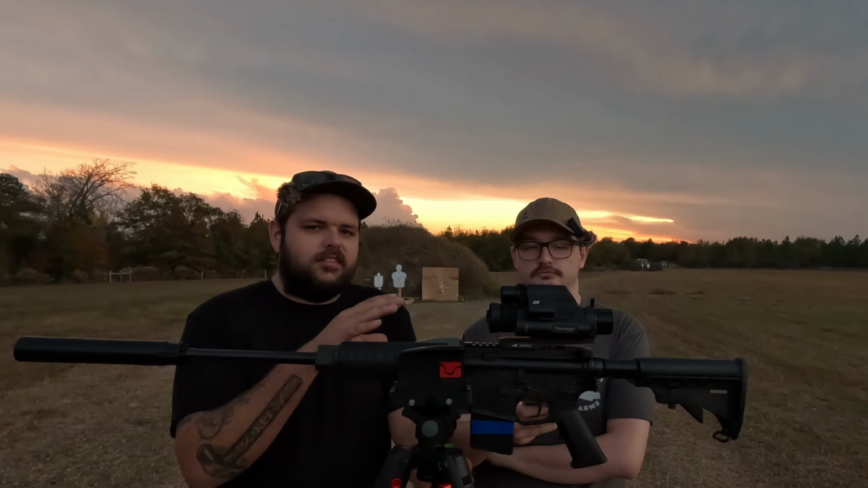Now on to 260 yards. Black hot, red hot, iron hot, white hot. As you can see, you can fairly easily identify that that is a full-size silhouette out there.